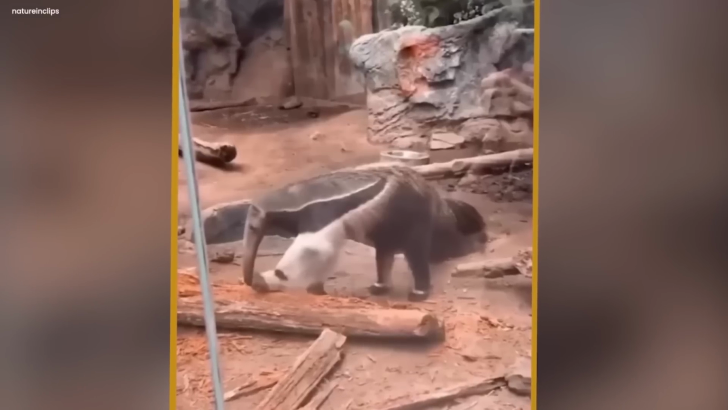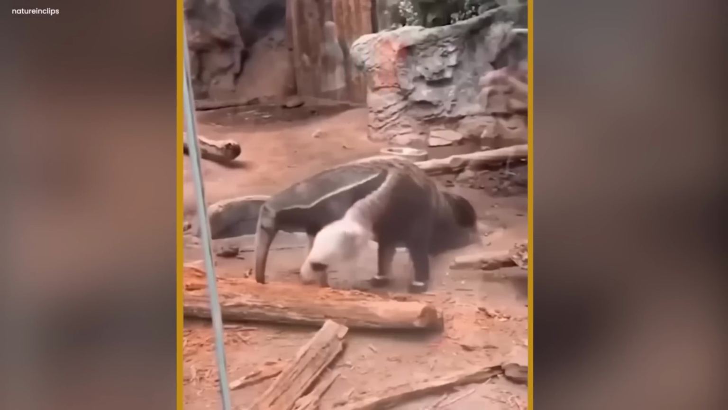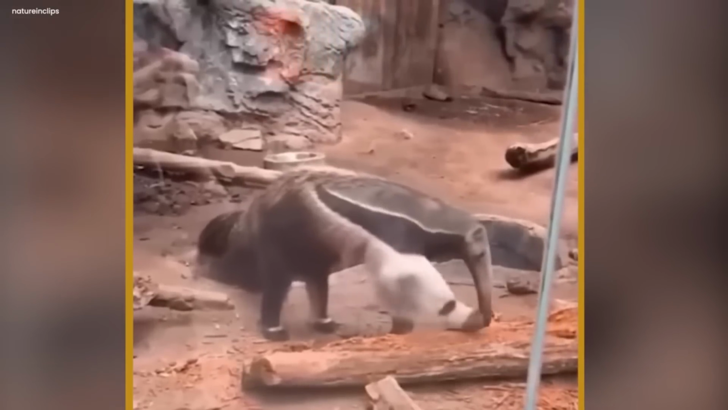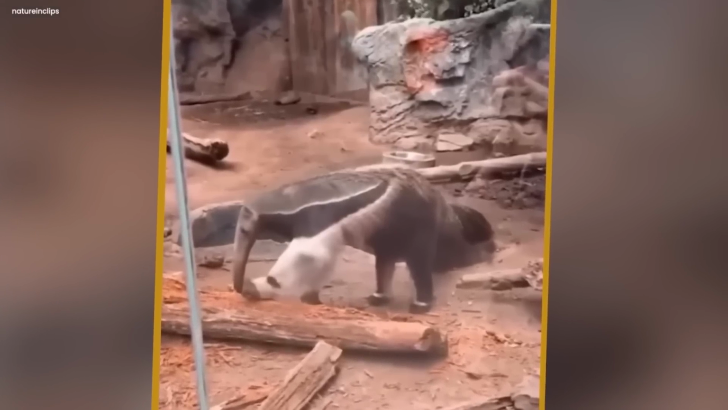But when you first looked at it, you might think its front leg was the face of another animal. It was puzzling and made people wonder what they were seeing. At first, you couldn't tell what creature it really was, but if you watched closely, you figured it out. The creature was actually an anteater, and its front leg was playing tricks with your eyes.